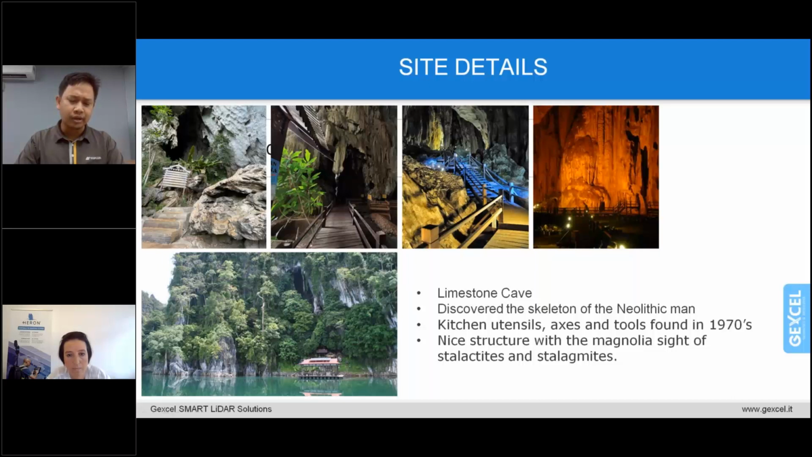Among the artifacts found in the 1970s were kitchen utensils, eggs, and tools, with a nice structure and magnolia sight of the stalactites and stalagmites. So yeah, that's from this slide.